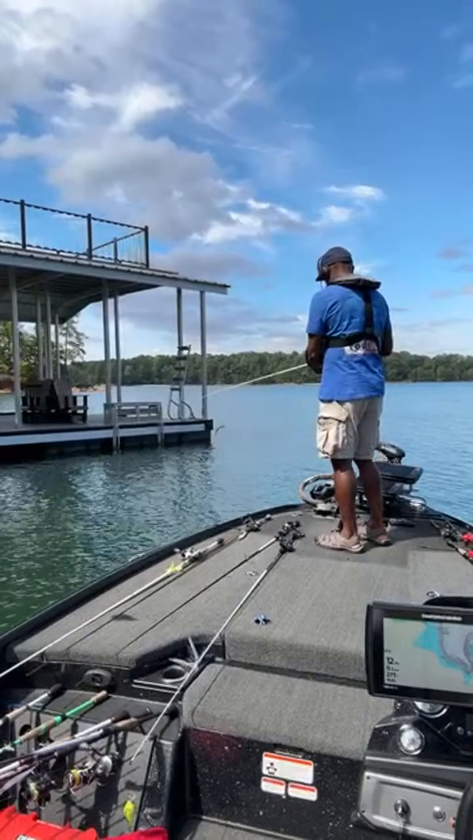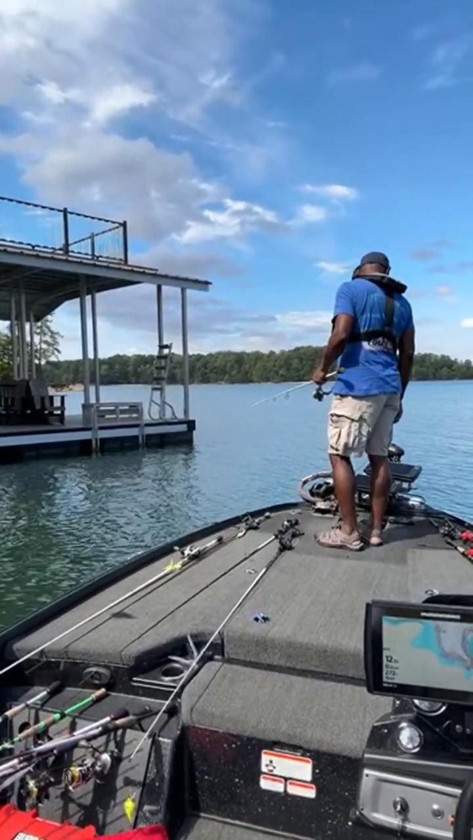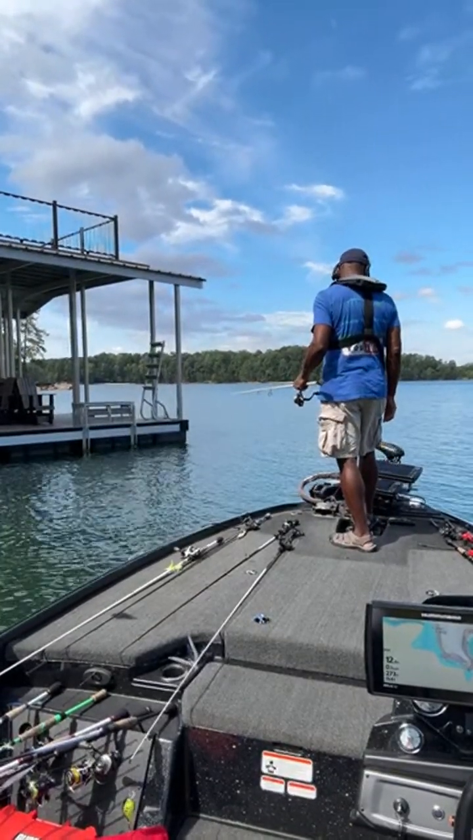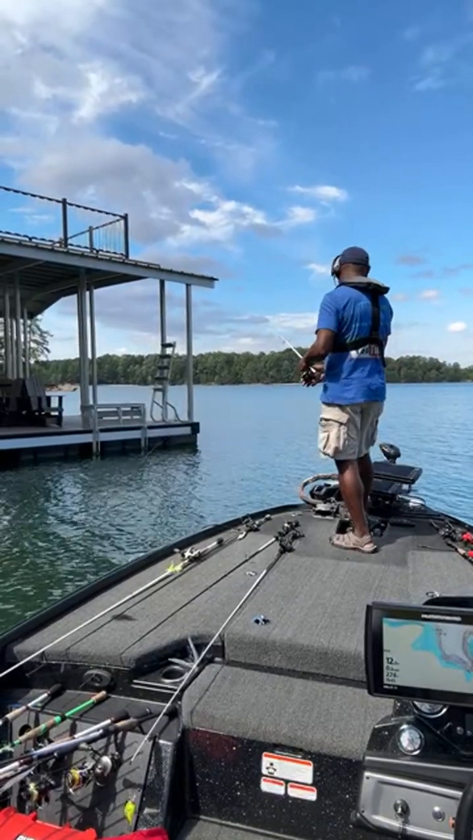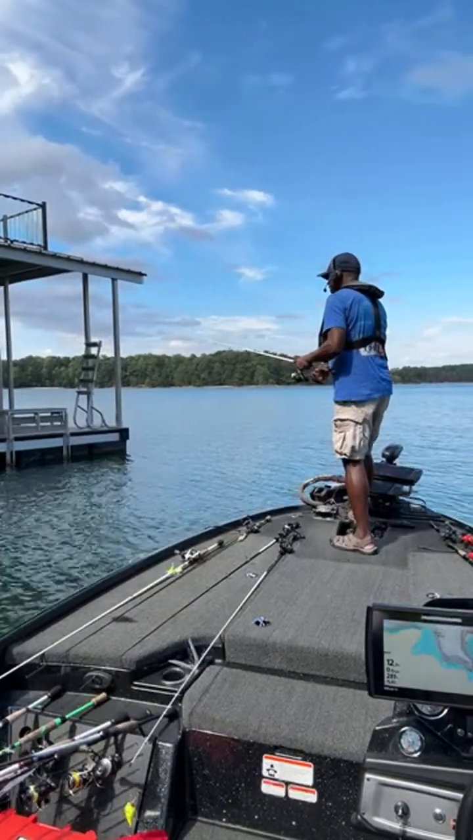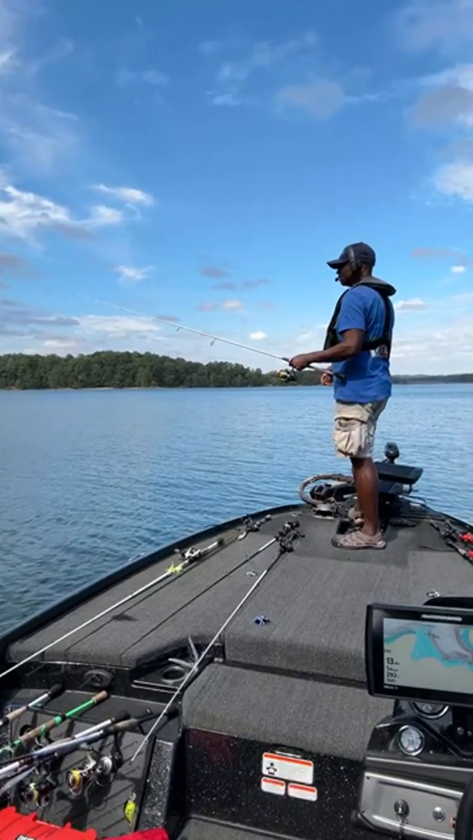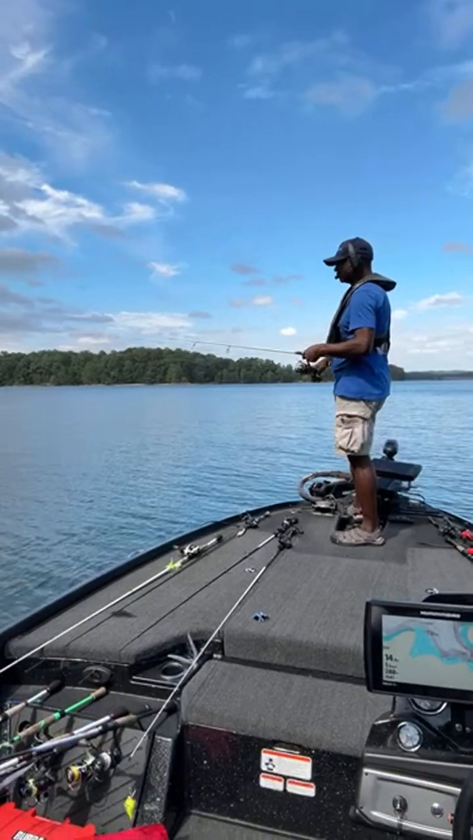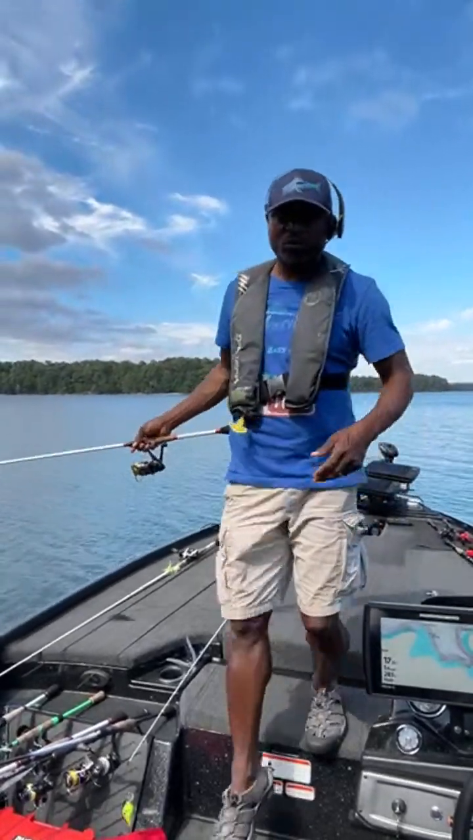All right, let's see if I can get it through this little opening. All right, perfect. Got that all the way back down there. No line twitch, no line moving. If you guys watched that last battle of the anglers, this wacky rig was doing its thing. I was doing my thing on the wacky rig on some docks.